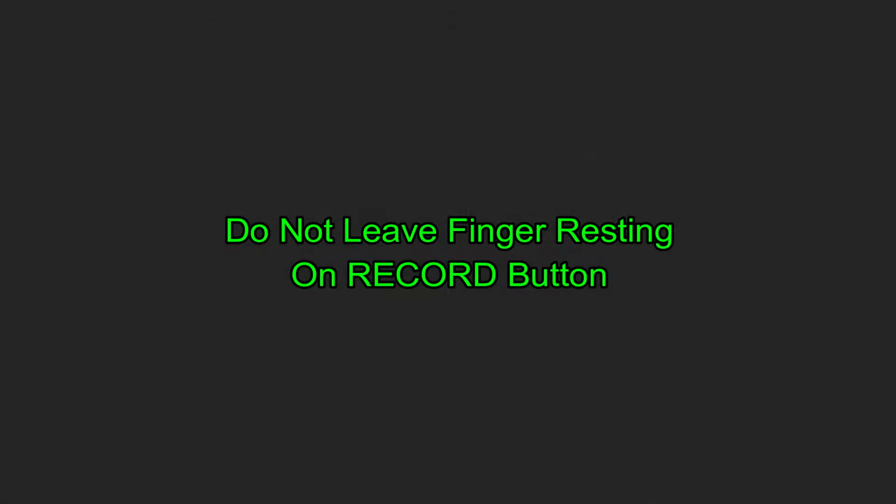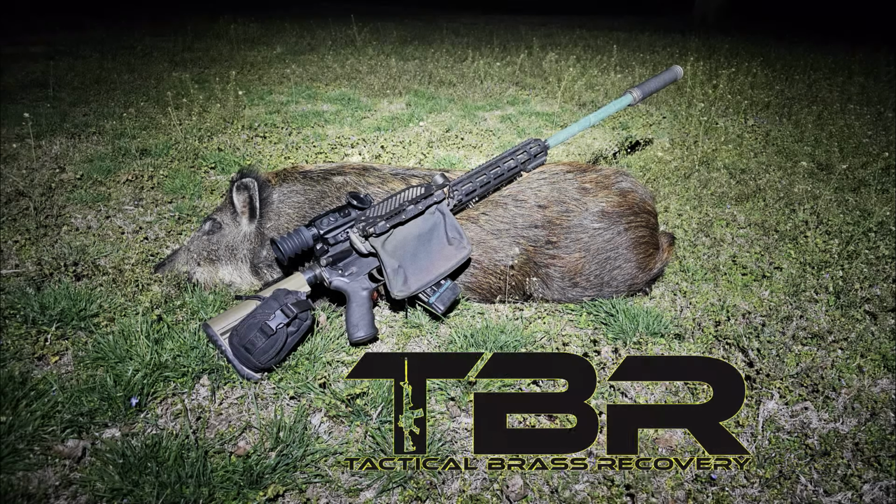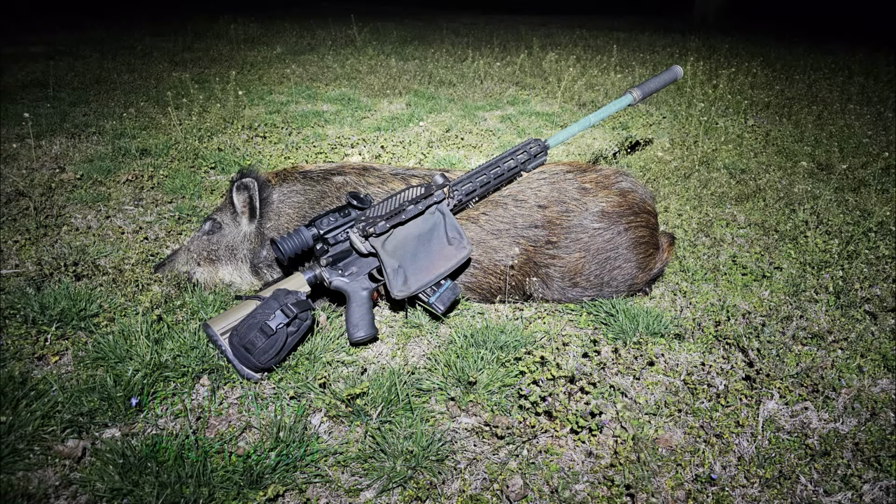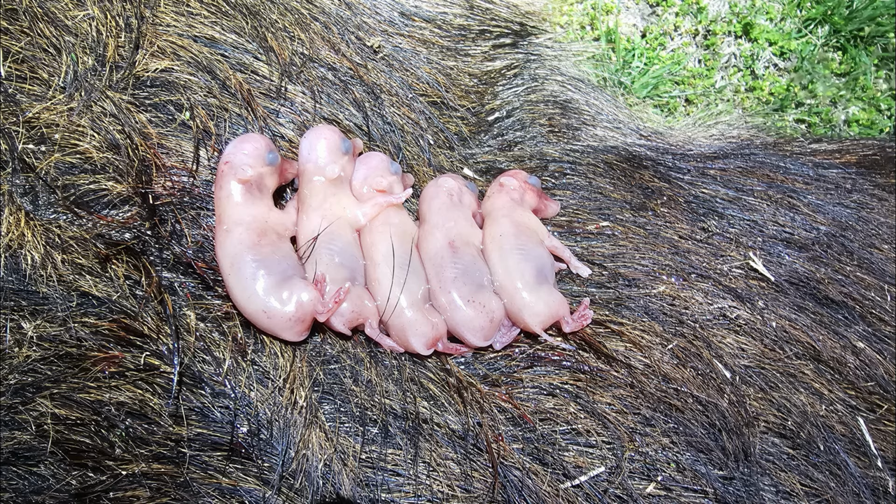And as I start to pan, I yank on the scope, and I actually press the record button again, which turned off the recording, and so that stopped there. Brass Catcher by Tactical Brass Recovery. I fired 2 more times on runners and missed, but I came away with this 160-pound sow that had 5 on board. Nothing wrong with taking out a few bonus pigs from the next generation.